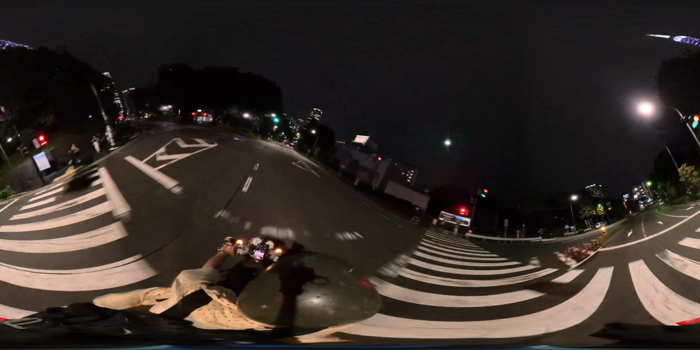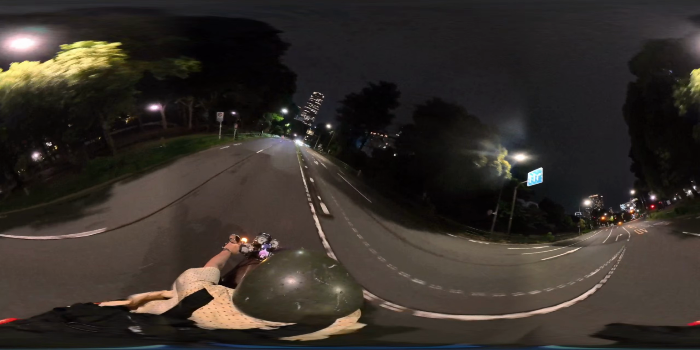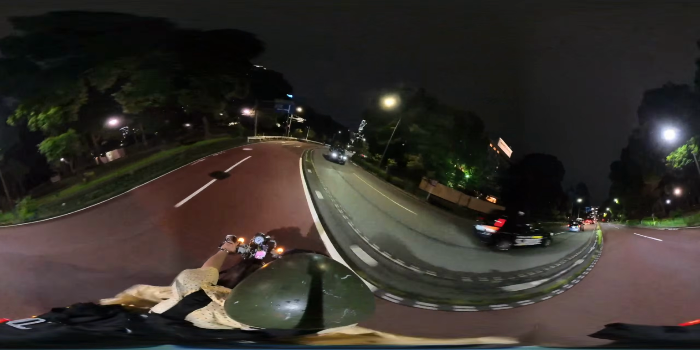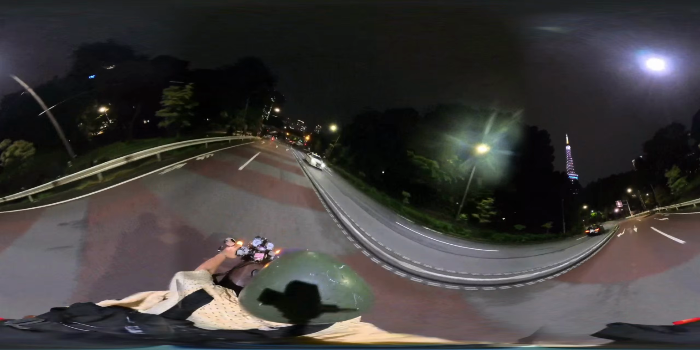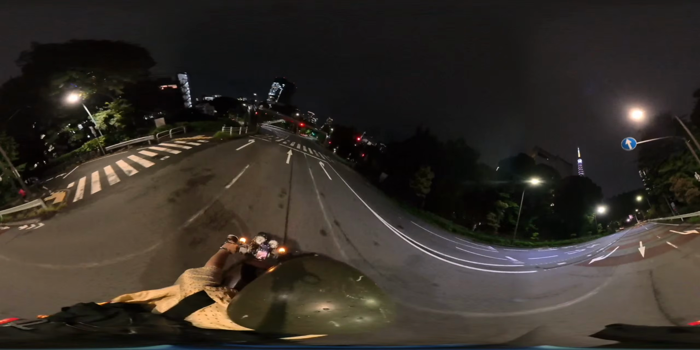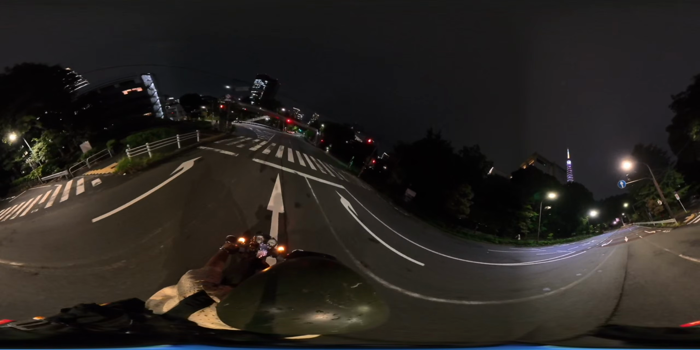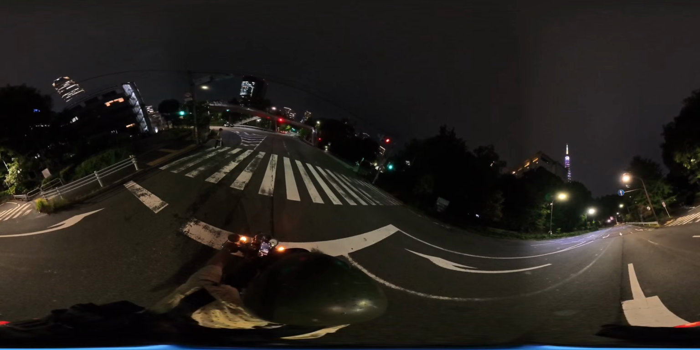There's people who live there, and it's another Mori. Mori is a huge developer here in Tokyo. And from the top of it, you can have dinner at a lot of the restaurants, and they have spectacular views of Tokyo Tower. It's like a great date night.